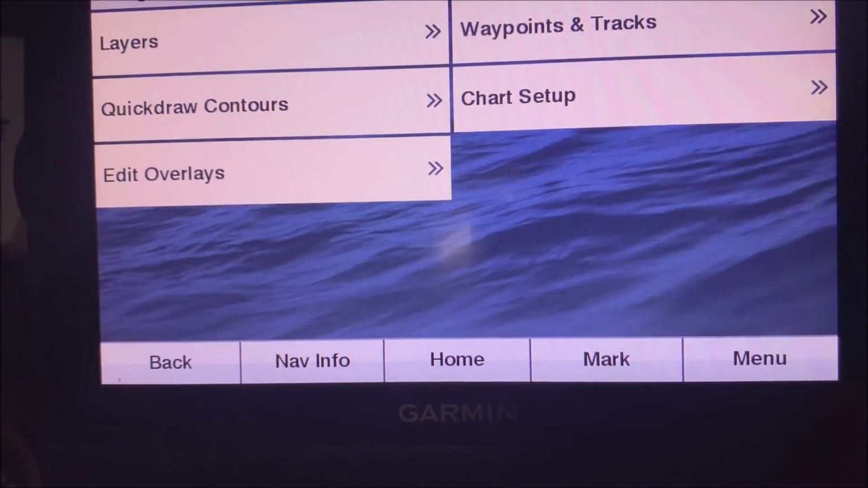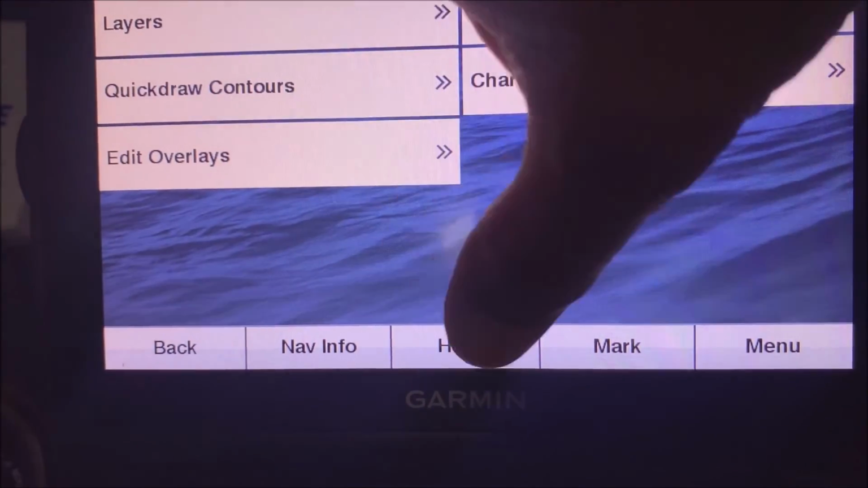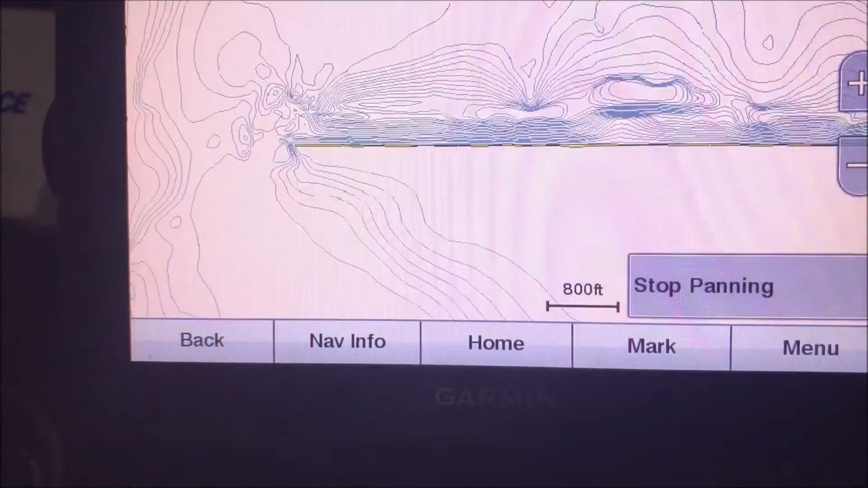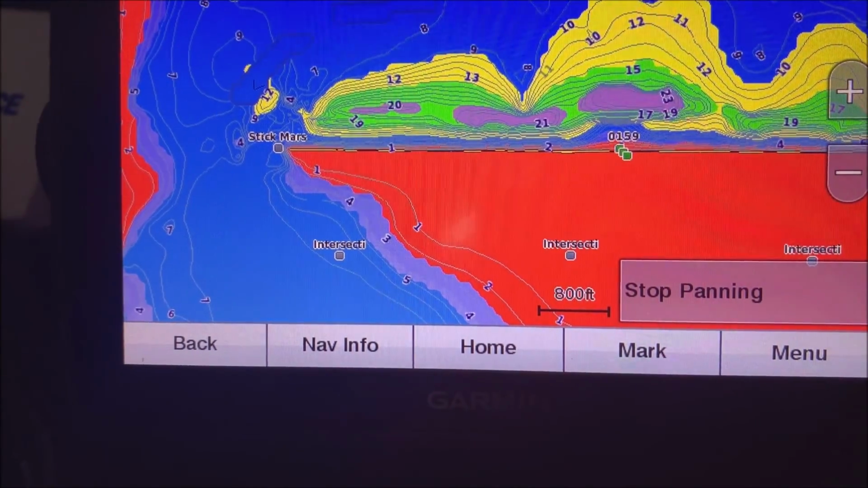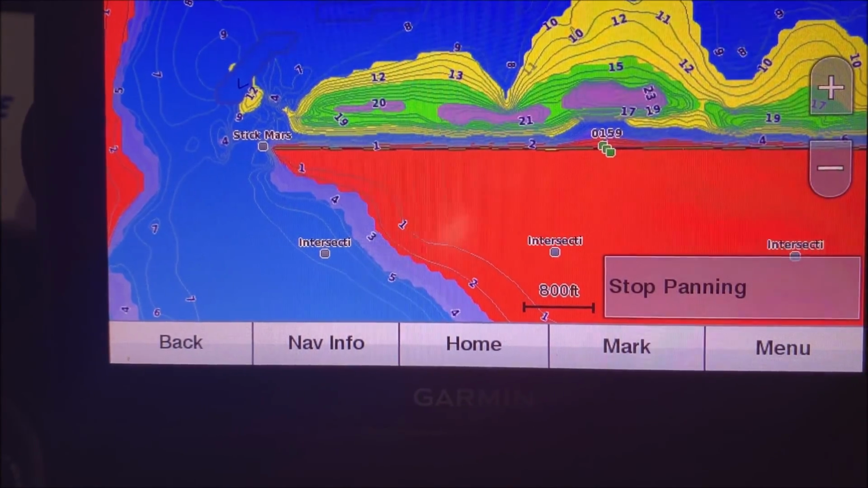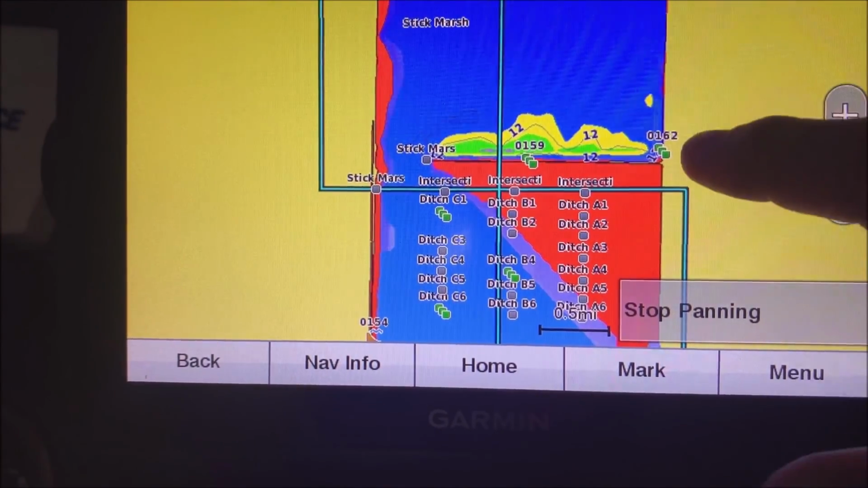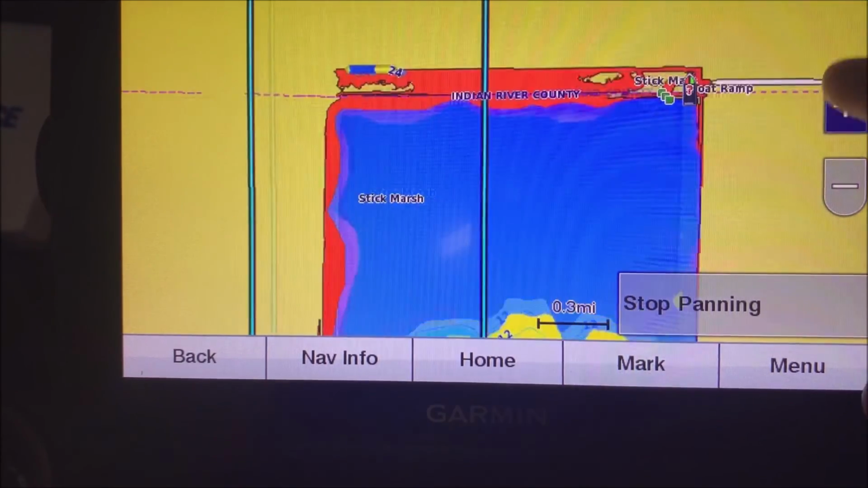Now hit that back button. And now you see those tracks are no longer there. All right, so that's how to get rid of those tracks.